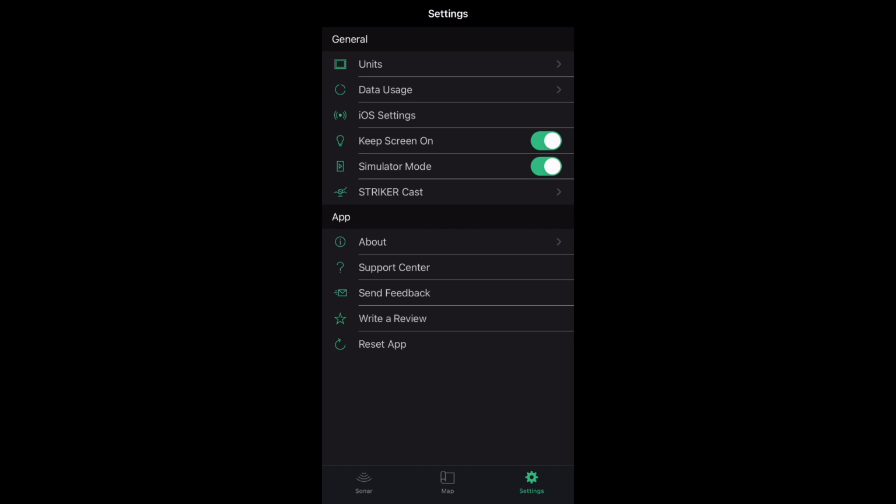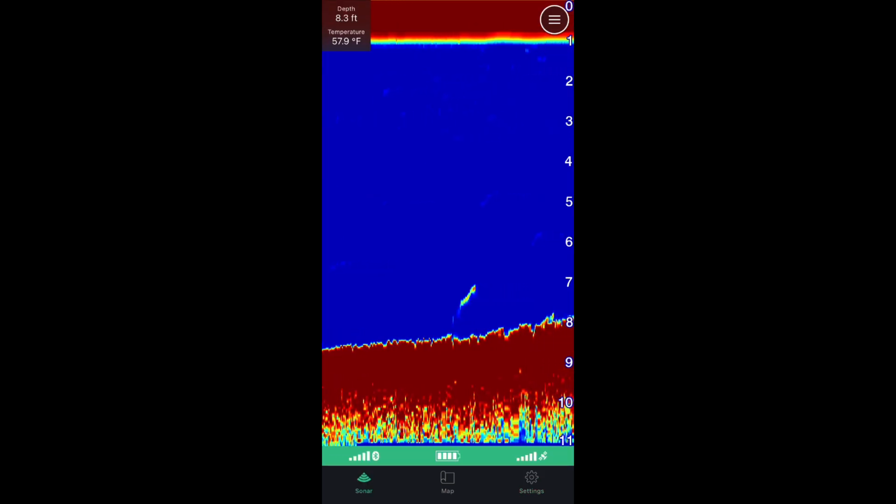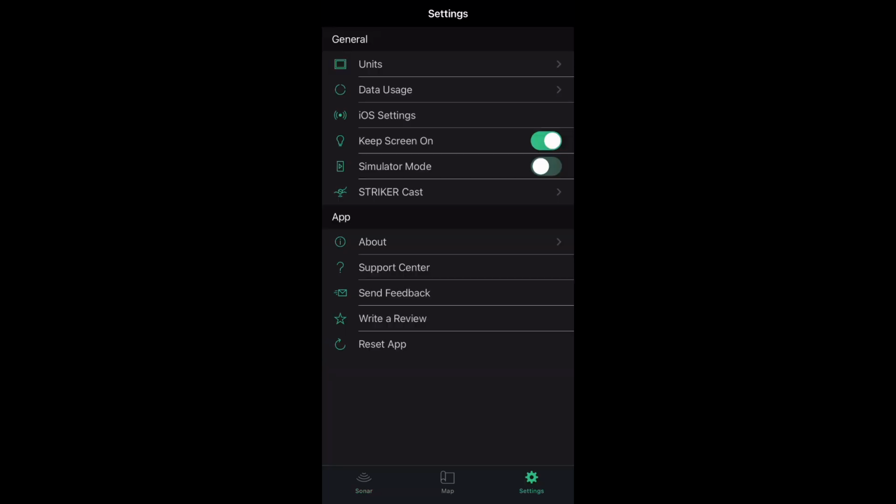Now you can go to keep screen on, which is really handy when you're out on the ice or the water and you keep on watching your screen. If you choose to keep that screen on, then you don't have to keep tapping it to make it stay awake. Now the simulator mode is what I have on right now. That's just showing you a screen that was pre-recorded by the manufacturer. You can turn it off when you're using it, and it's just going to show you that nothing is picking up.